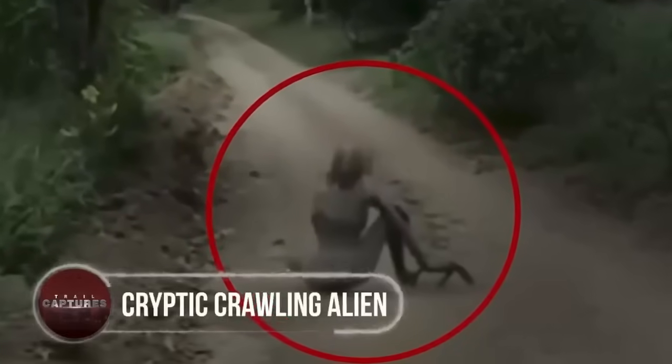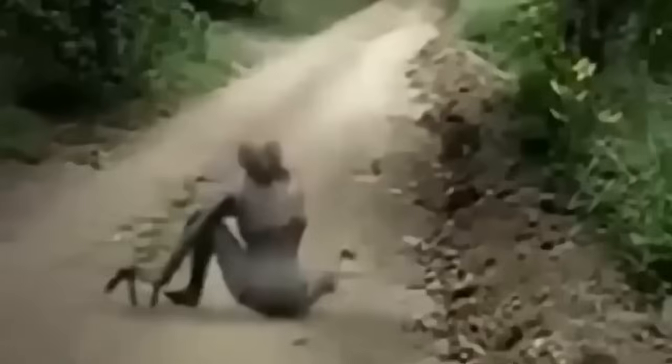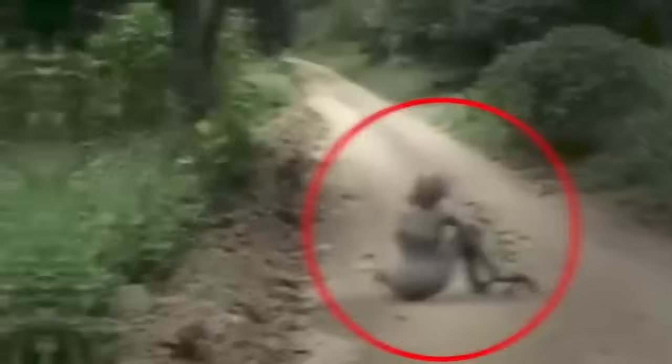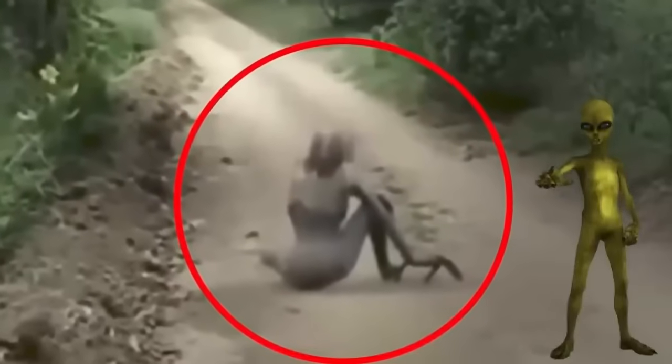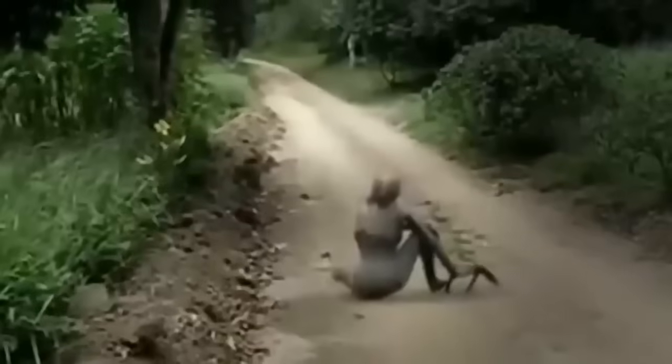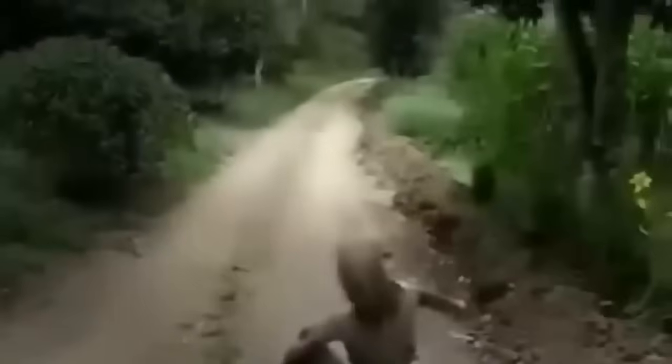Cryptic crawling alien. On a dark road in an undisclosed location, a bizarre sight left many wondering about the existence of extraterrestrial beings. A strange, otherworldly creature resembling an alien was caught on tape, awkwardly crawling in the shadows. Its peculiar features, such as abnormally large and pointy hands, made it appear eerie and unworldly.